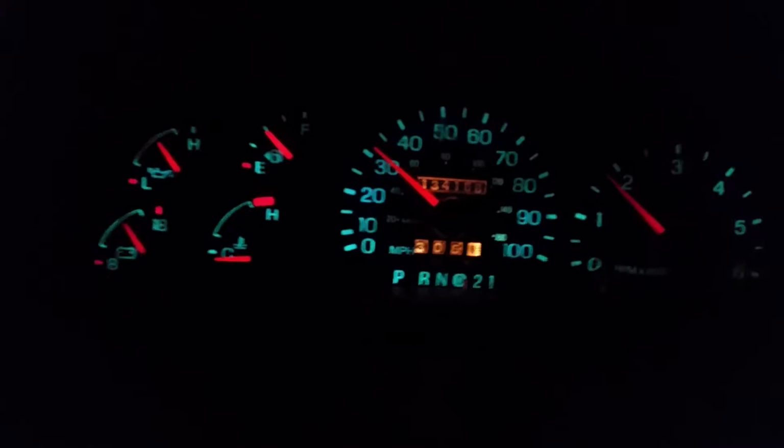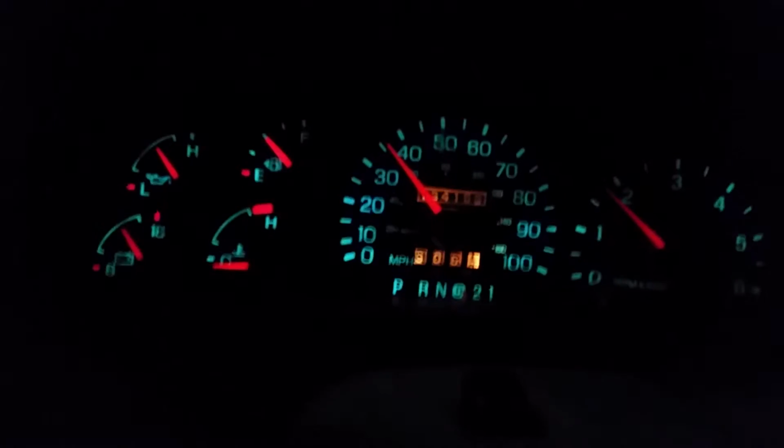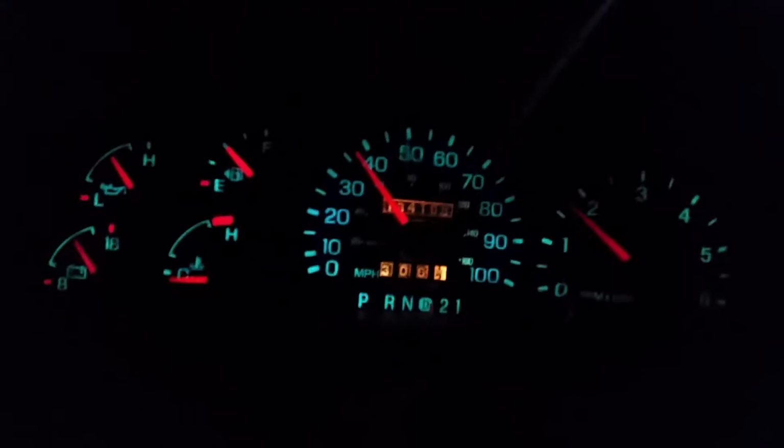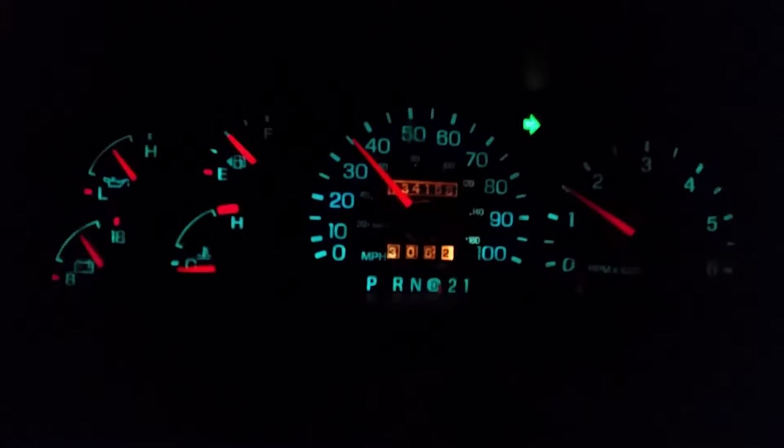The only thing that's not working is the heater, so it is a little bit chilly in here, no lie, but it did rain, so now we're keeping some moisture. Otherwise it runs great. No abnormalities or anything like that that are noticeable. The engine is cold, unfortunately, so I can't really step on it going past this turn here, but I will speed up to about 55 miles an hour.